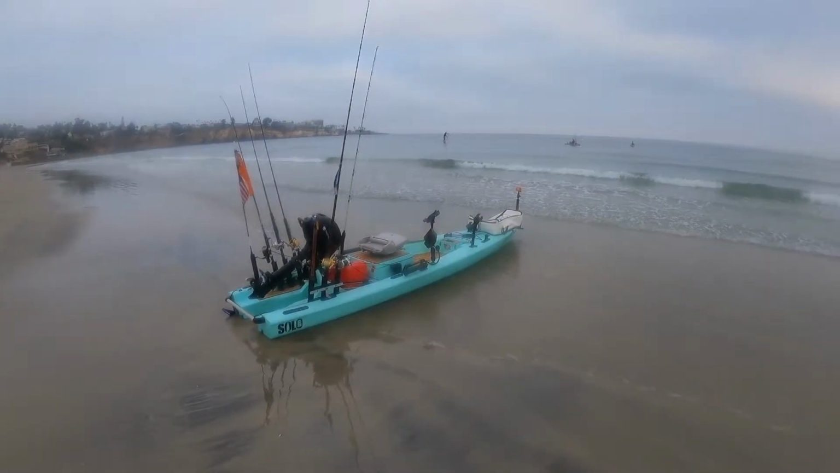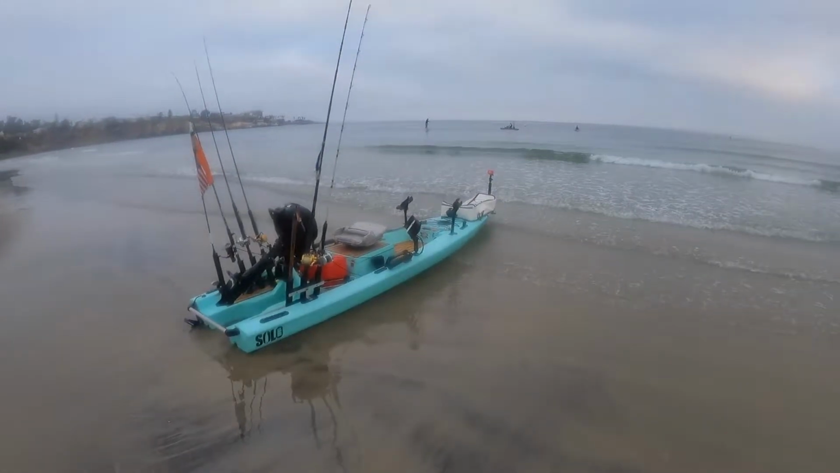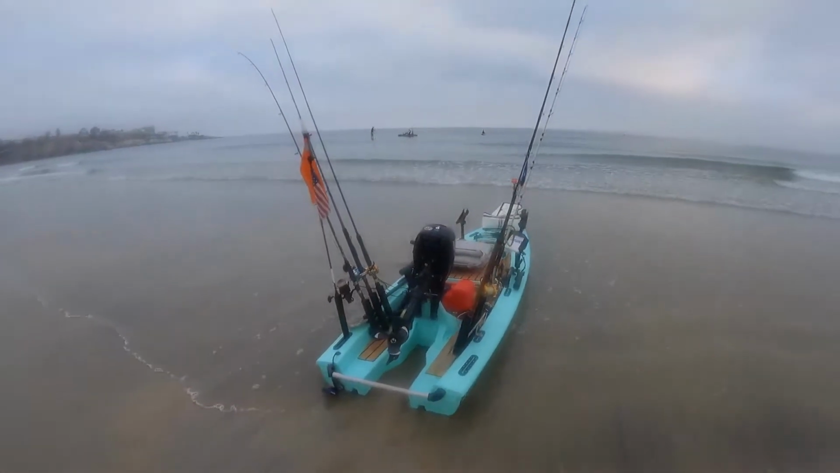Oh, there's a big bunch of birds right off the point. Alright, time to head on out. Let's go outside and then come back and fish the afternoon right here on the way back in.